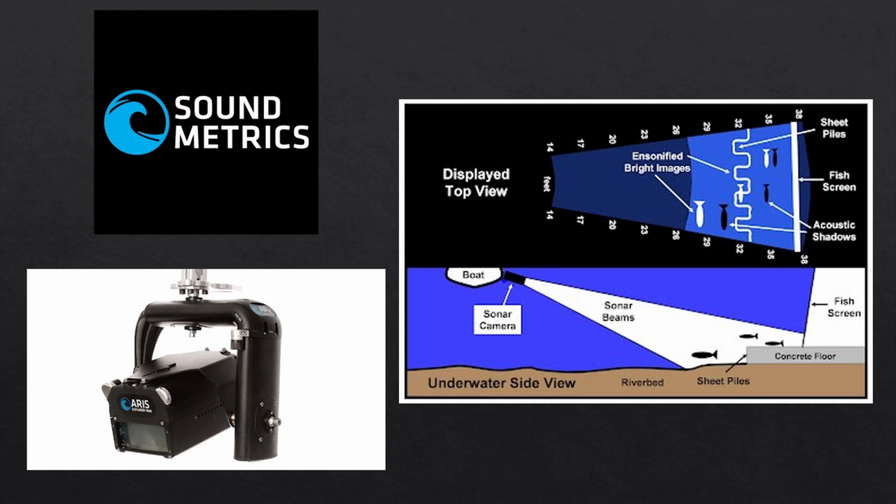A diagram for the orientation of the sonar transducer is provided on the right-hand side of the screen, where the transducer is mounted off the side of a boat and looking at a downwards angle towards the river bottom. The top half of the figure is an example of how the sonar footage is displayed. Those familiar with side scanning or maybe even live scanning sonar will find that the footage interpretation is similar to what you might have installed on your personal boat.